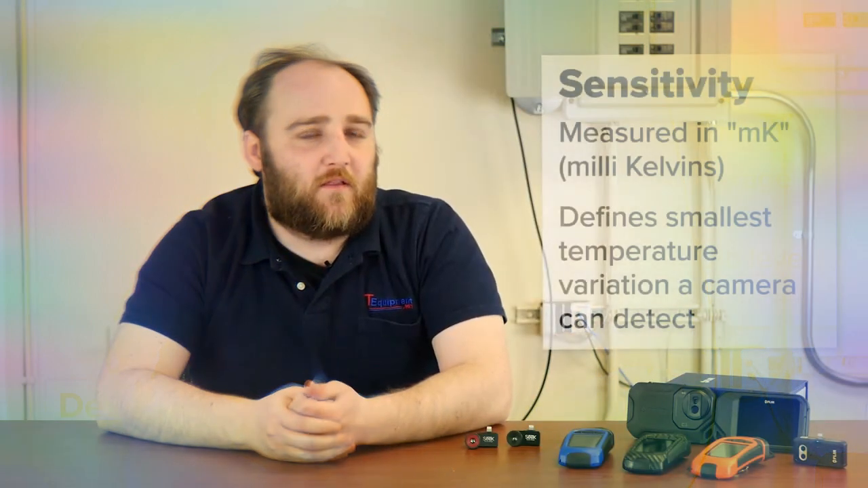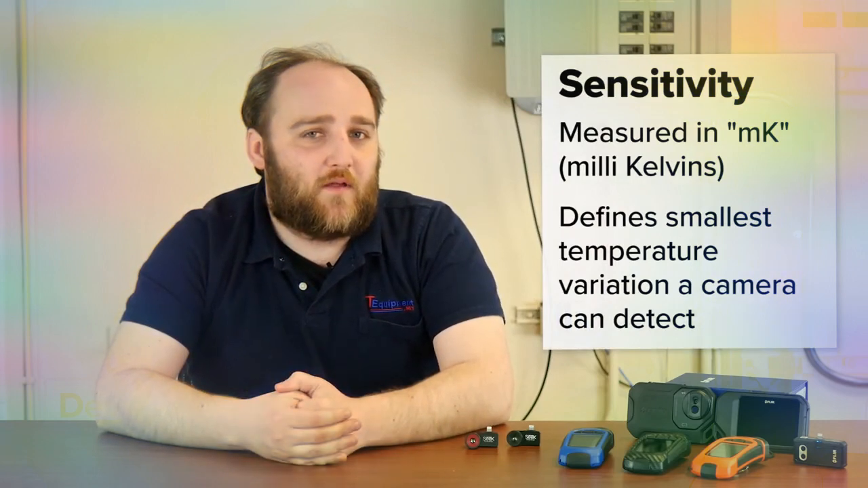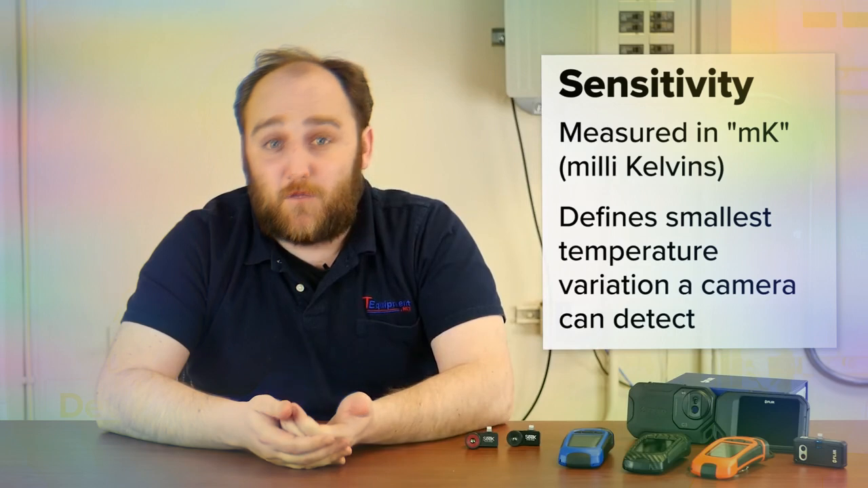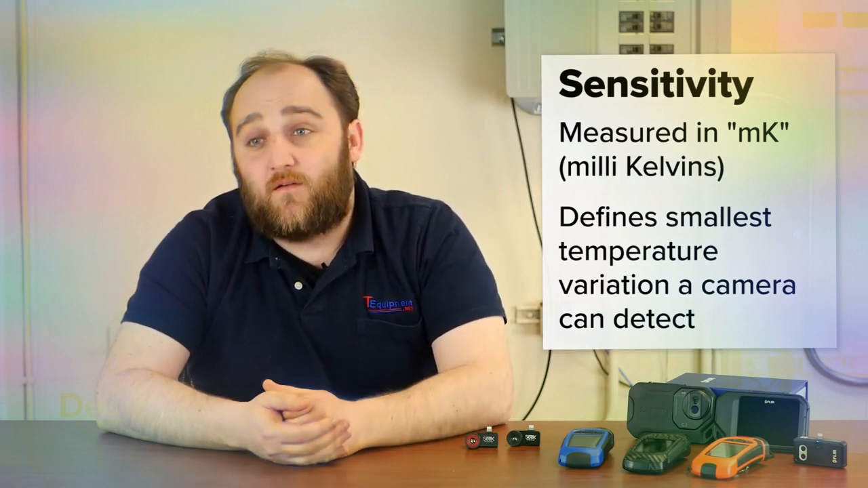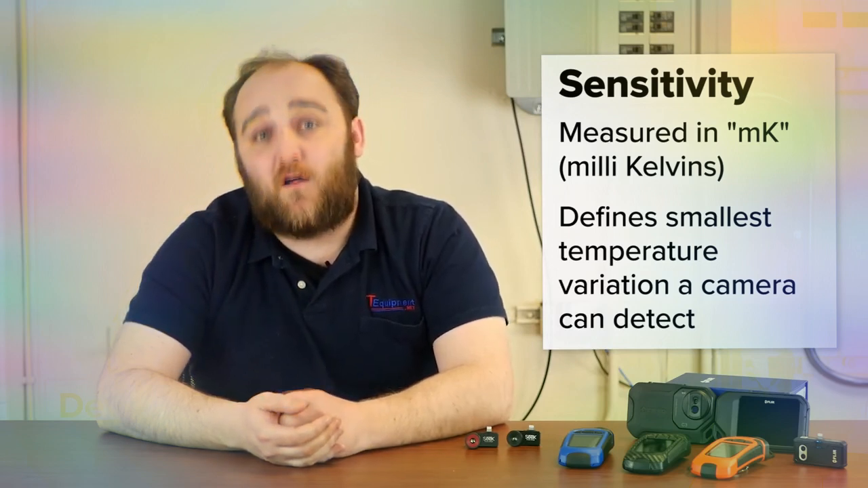Now, sensitivity can be a little counterintuitive because it doesn't use any units that people use in the United States or really most fields. They use a number called mK or millikelvins.